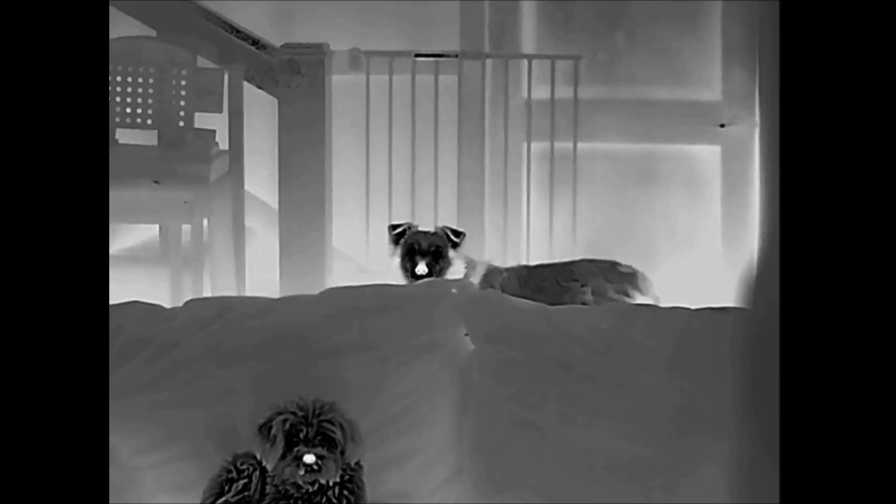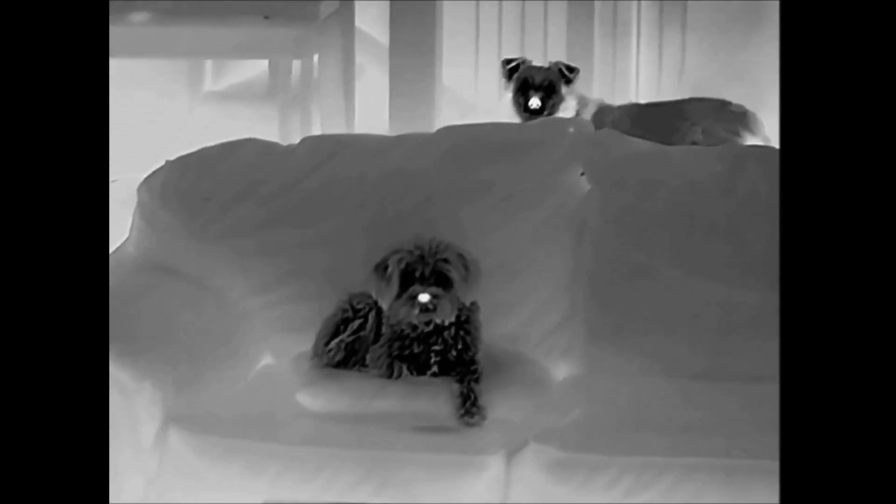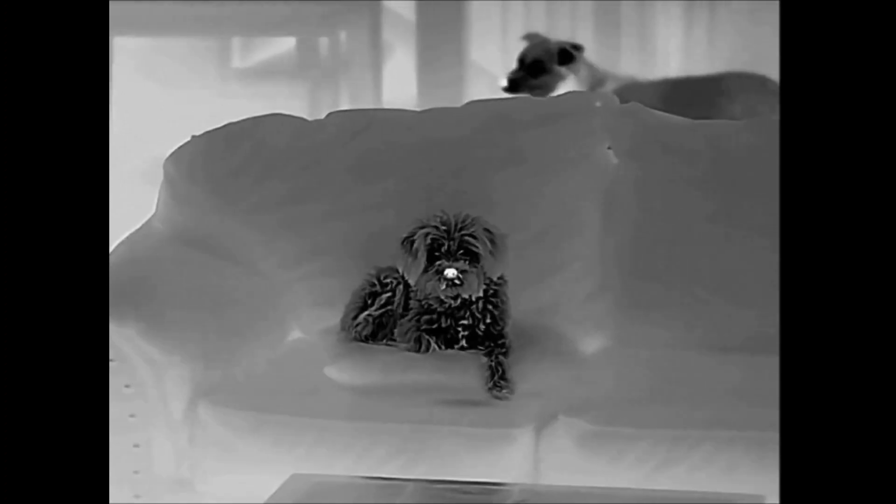All right, so it got too cold outside, so I decided to pack it in for the night and come inside and get some close-ups of the dogs, harass them. She's looking at me like I'm stupid.